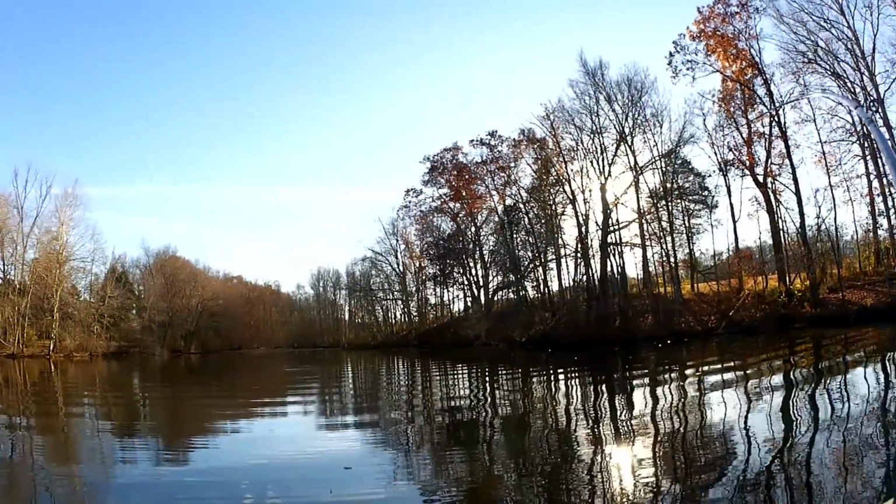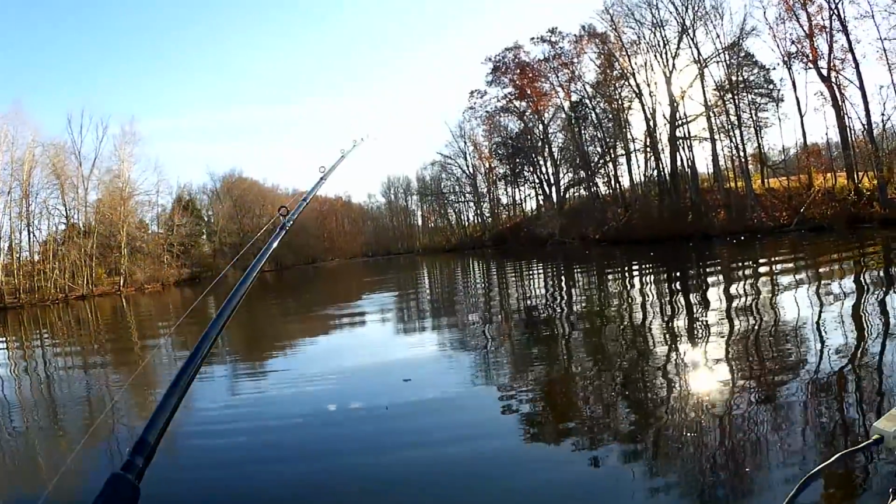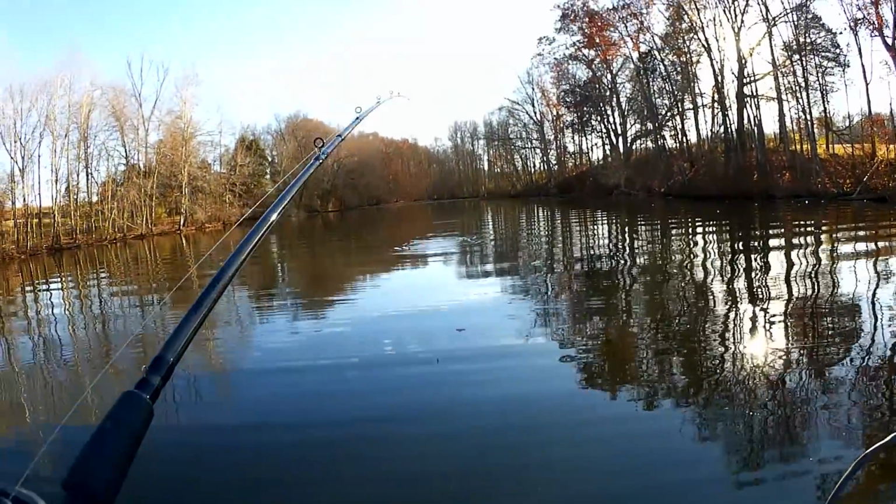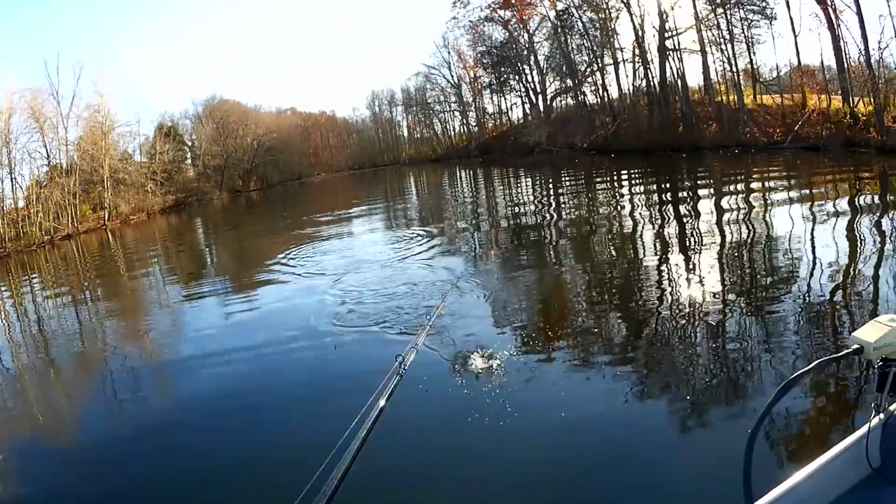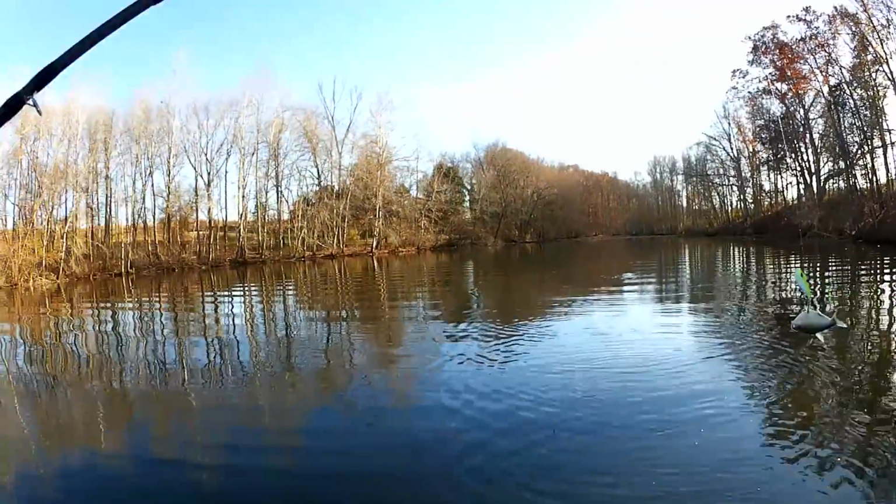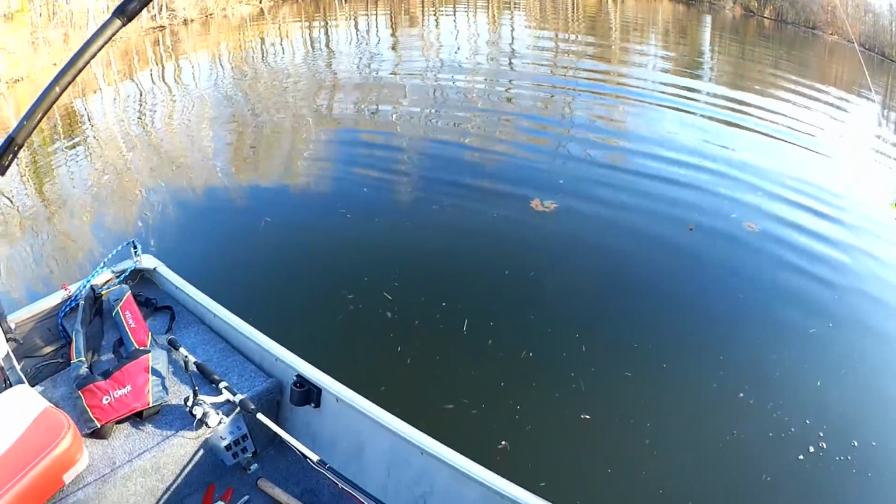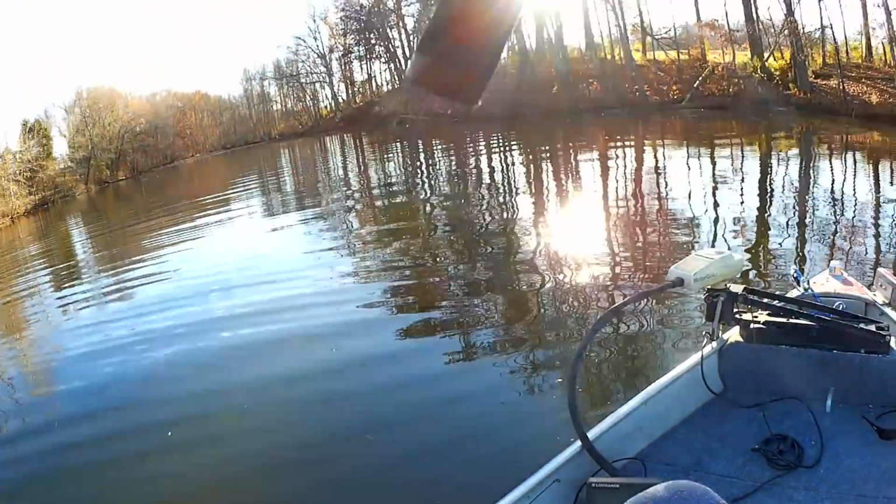Fish? Fish. What is this? That's a shad. Ugh, I don't even want to touch this thing. Where's my pliers? Here we go. I can get something better than a shad.